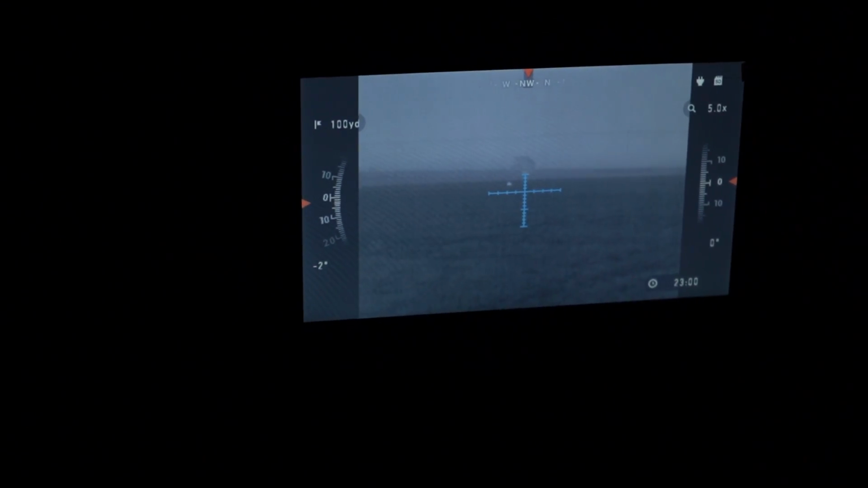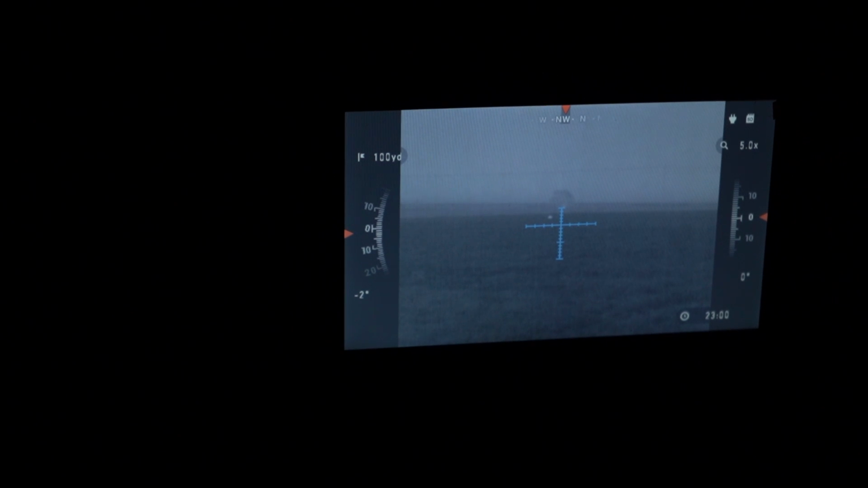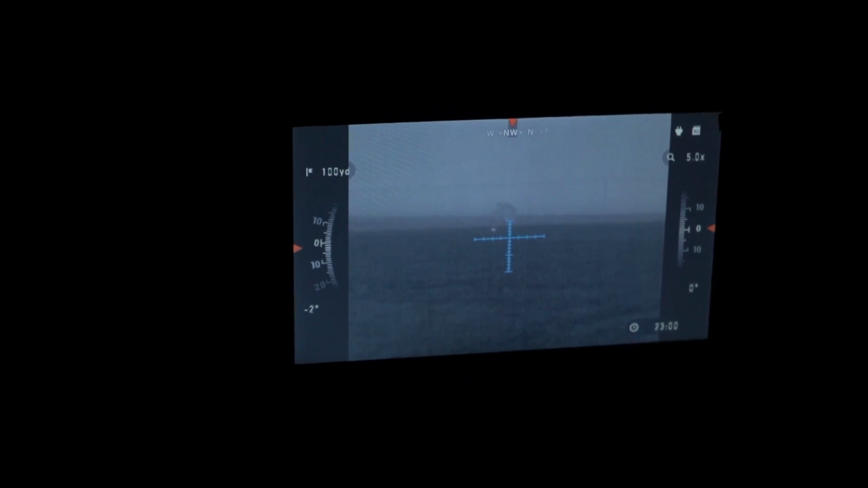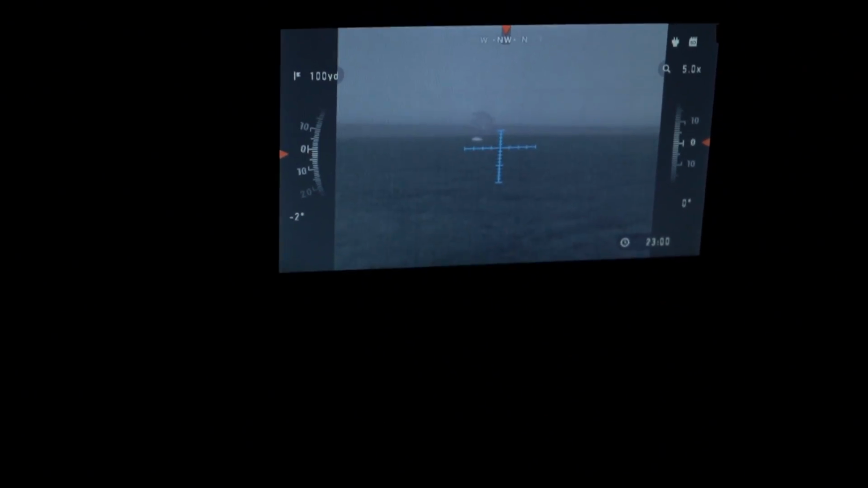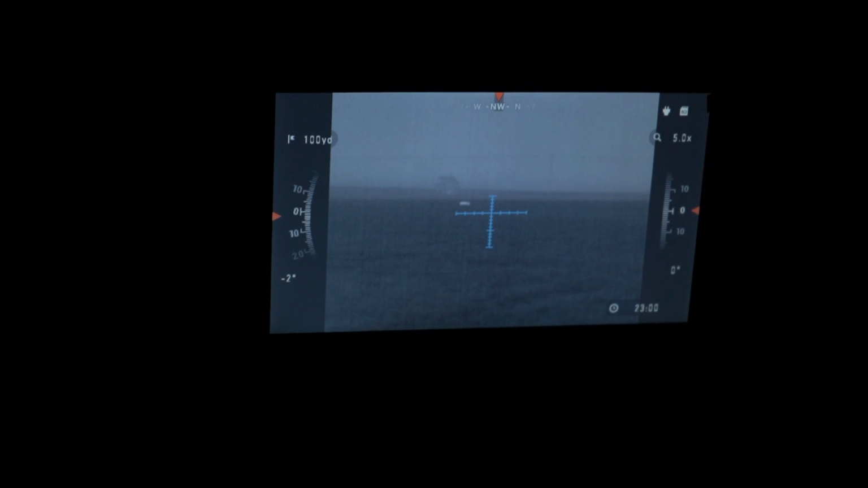So how far is that? Is that 100 yards? No, that's more like 300, 400, 500 maybe. It's very hard to judge thermal distances. That's why all the military guys, when they first take their Hummers, wreck so many. They can't judge distance. Yeah, that's a big one. No doubt, that's a pig.